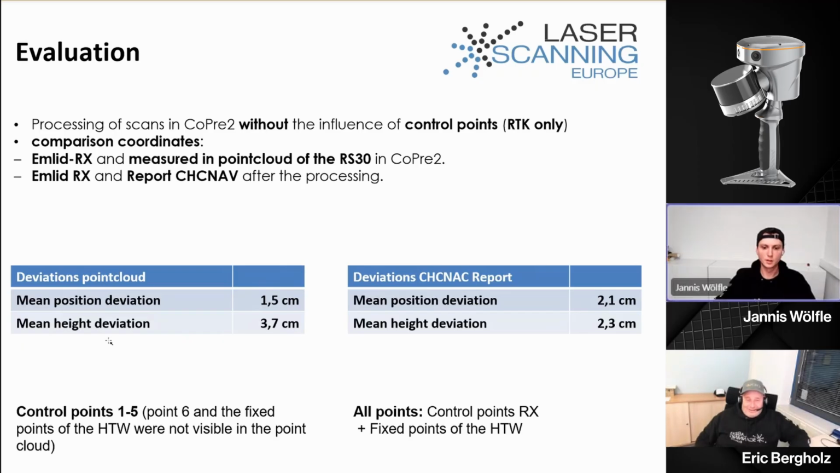Yeah, right. And on the right side, we see the deviations from the report, where I held up the GCPs, and here we see it's about 2 centimeters. In our last interview, the German one, I asked a question because we have these numbers and what accuracy they mean, since it's a mean position deviation over all points.